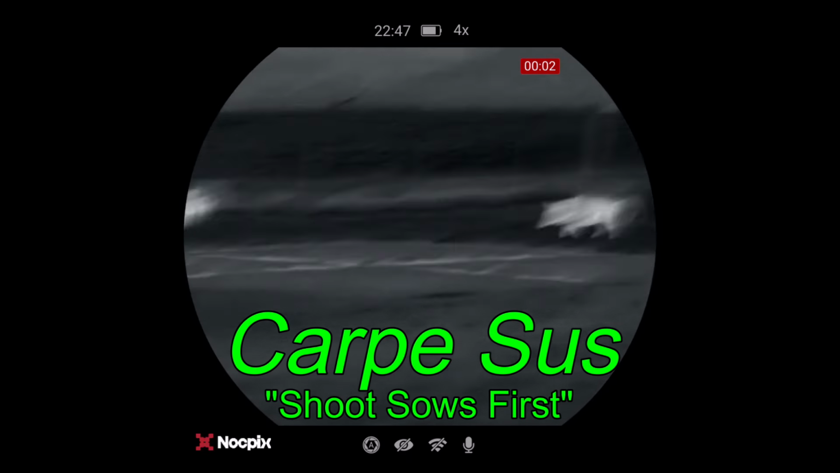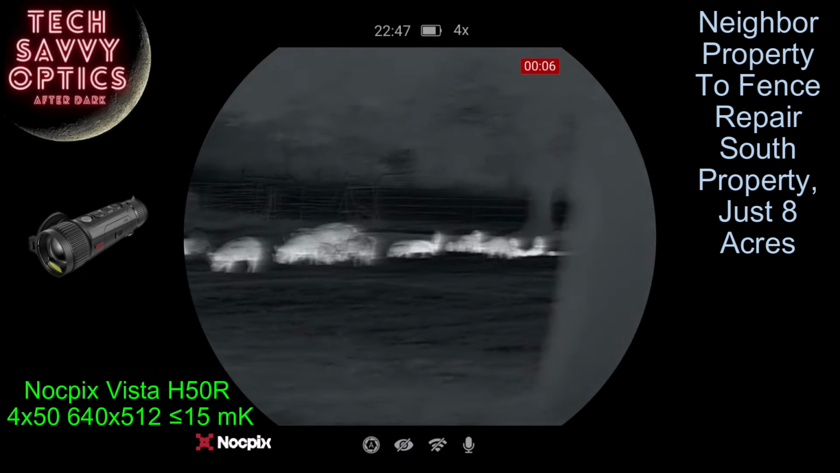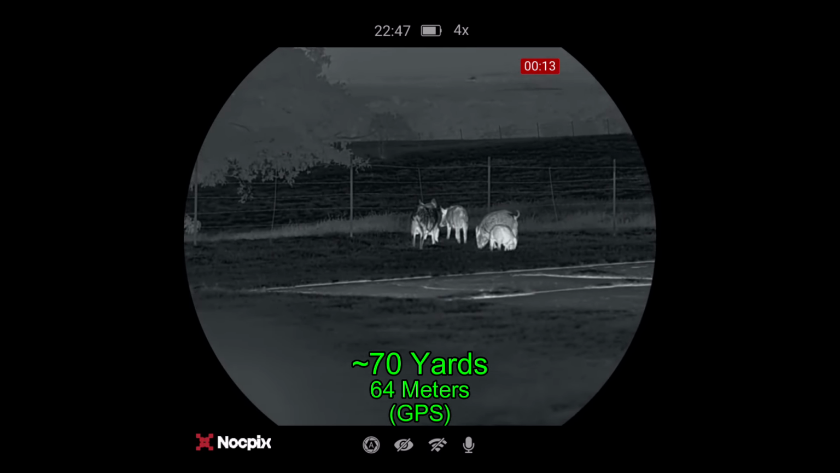Carpe Sus and I went hunting up in North Texas, and these are the first hogs of the night with the Nocpix Vista that I got from Wow Optics. Not on our property. No, they're not. Our property is the one behind it.